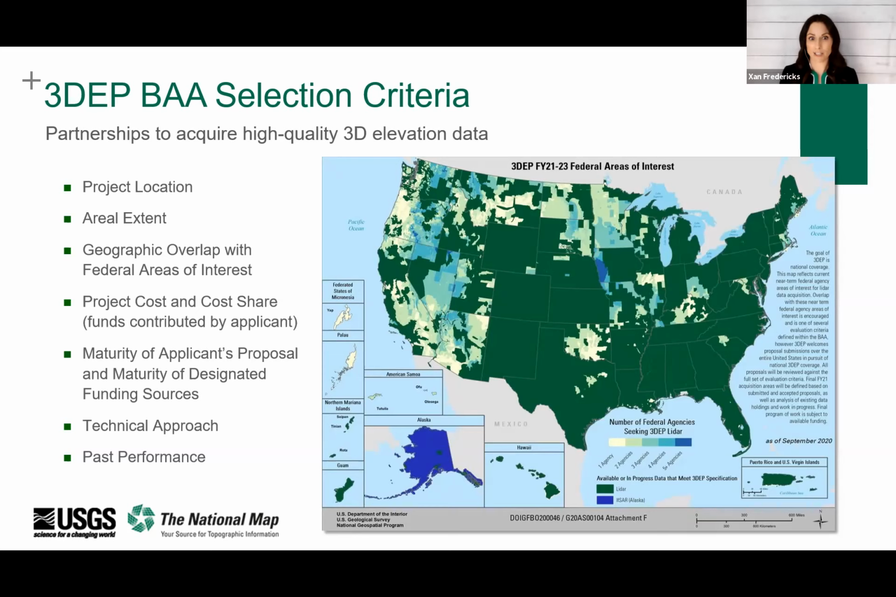Areas with no LiDAR coverage are prioritized, as are areas where the existing data is more than 8 years old or a lower resolution. Areas where significant changes to the landscape have occurred, if it's a dynamic environment. Sometimes those need to be captured more frequently, or again, to reflect that dynamic nature. The areal extent is also a factor. 3DEP prefers projects between 1,500 and 5,000 square miles, with preference given to larger projects.